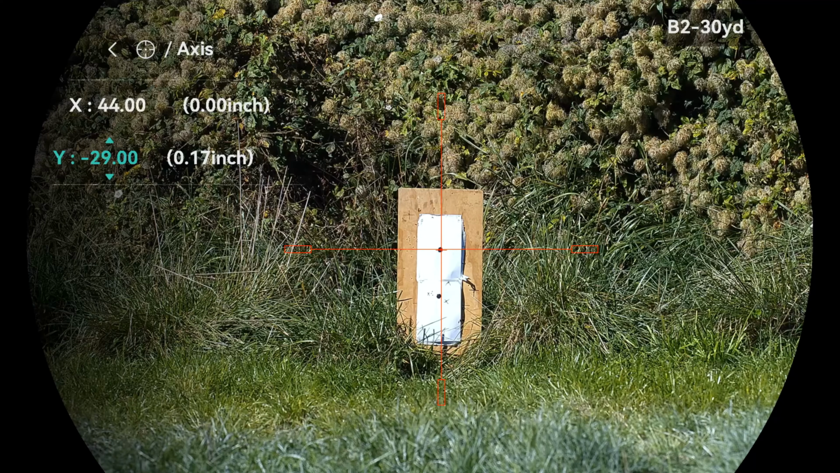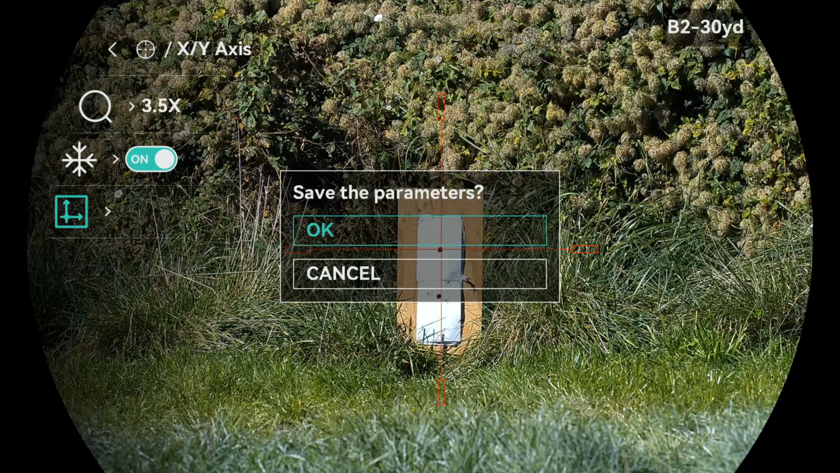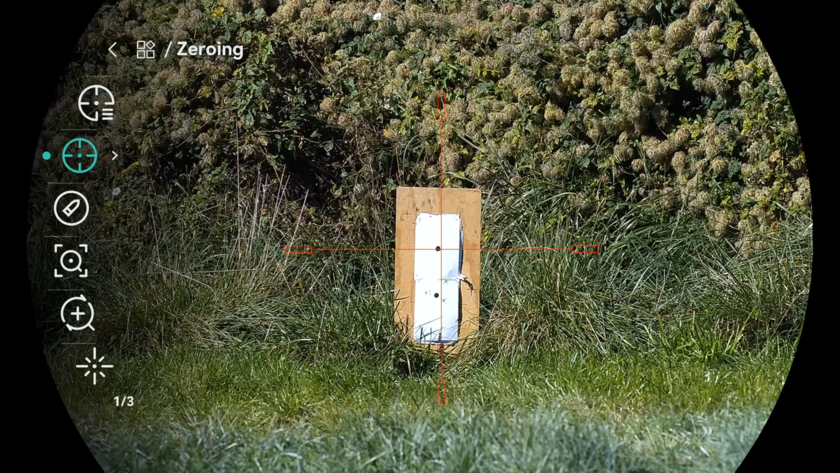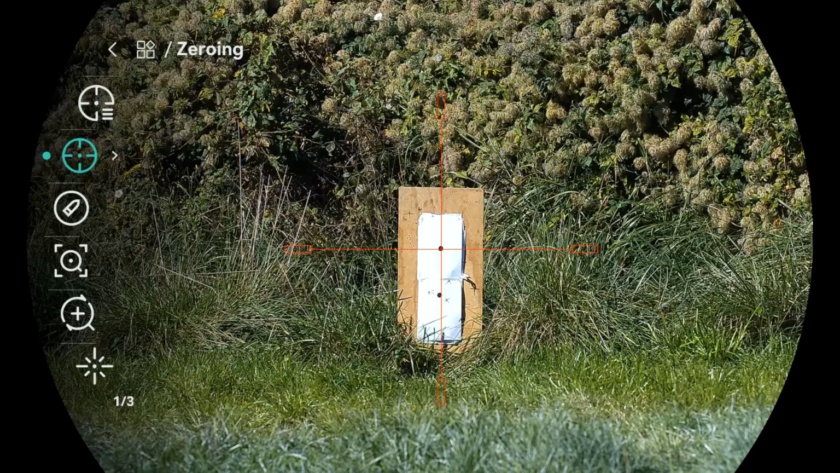So I click on that, I'm happy with that. A long hold gets you out, and then one more long press gets you into saving the parameters. So you've got to make sure you do this process. You have to press OK, and then it re-zeros the crosshairs to be in the centre of the black dot. So I'll take another couple of shots.